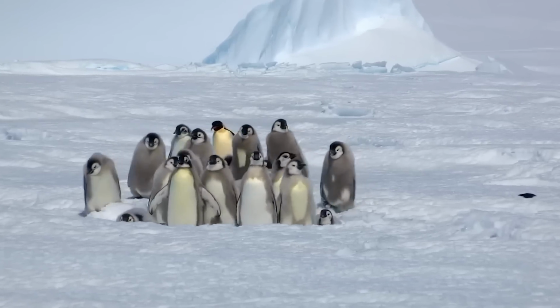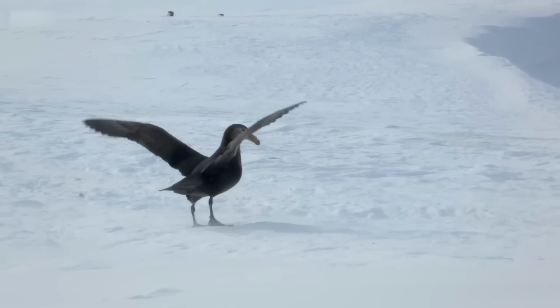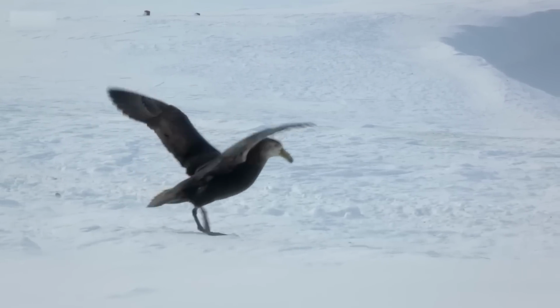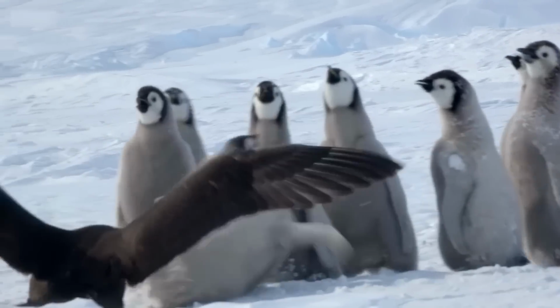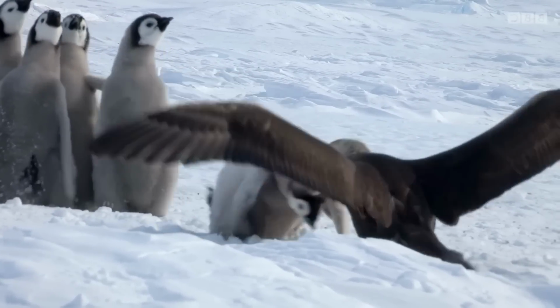Penguin Chicks Rescue. On a chilly Antarctic day, a group of emperor penguins huddled together, going about their usual routine. Suddenly, they were confronted by a giant petrel. They tried to run away, but their little feet waddled too slow. The petrel quickly grabbed a chick by its feathers.